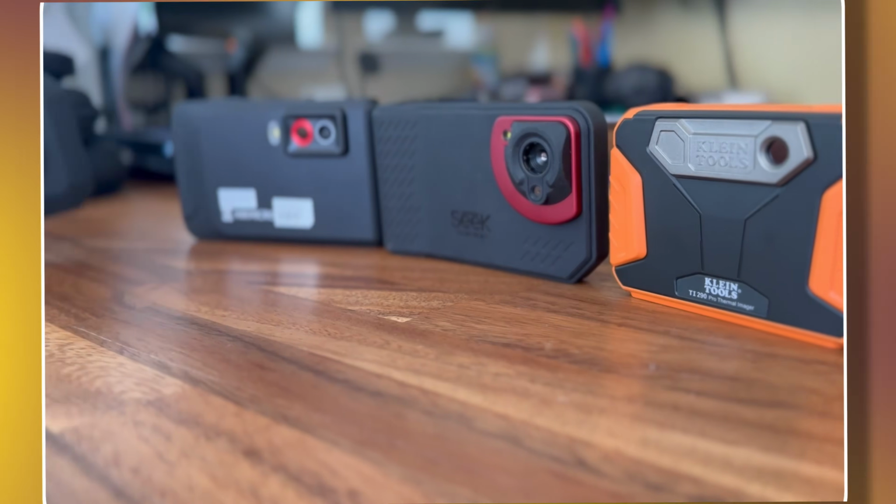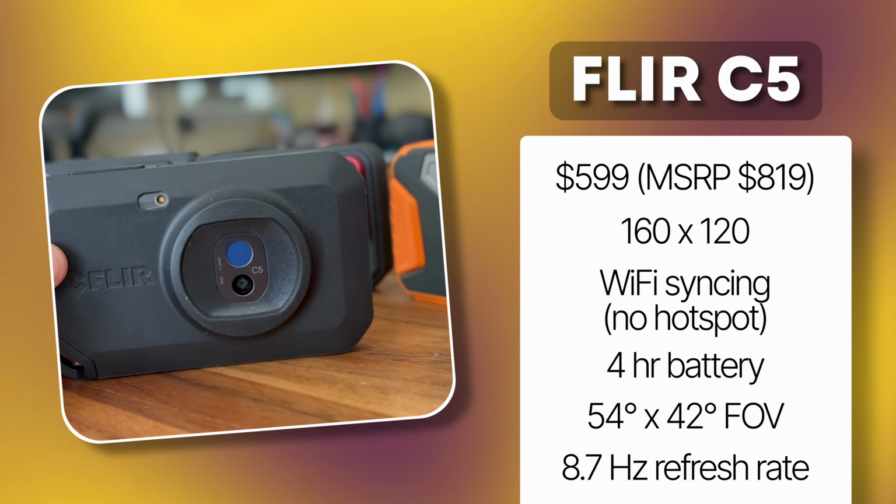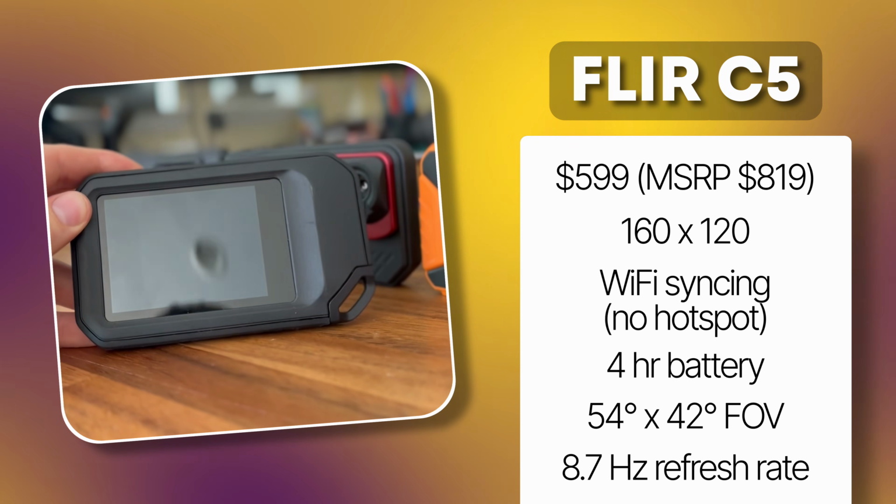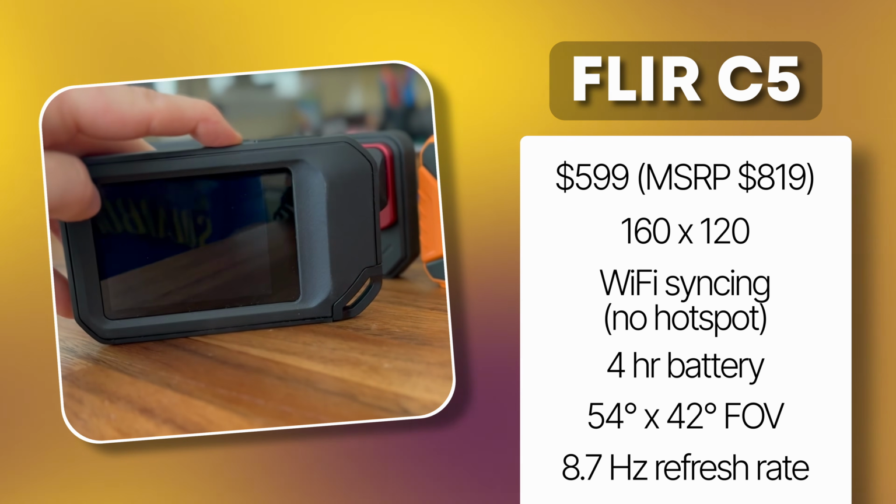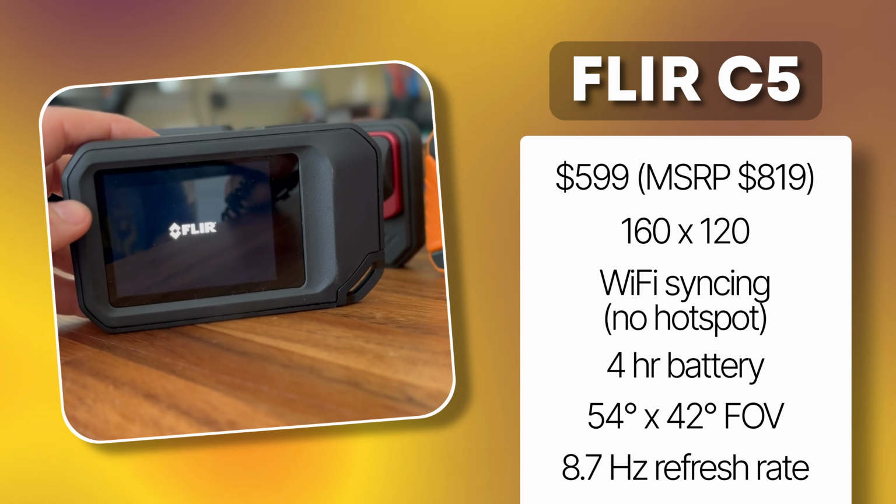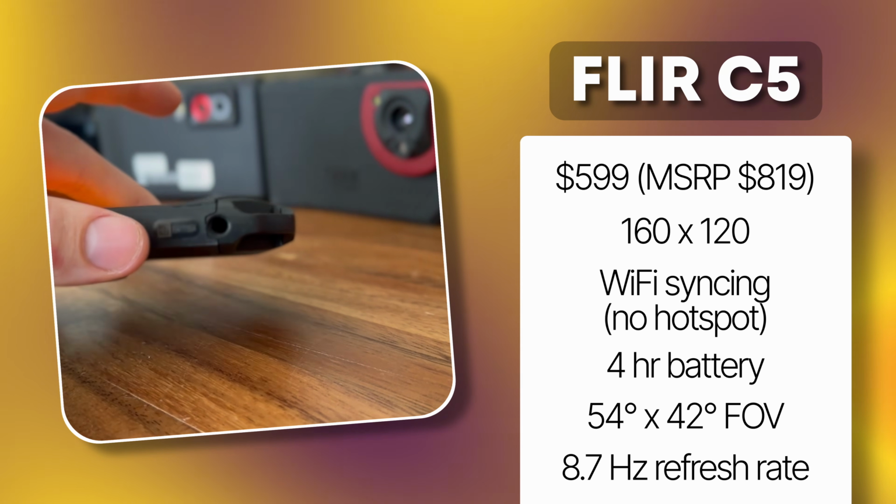So first, let's talk about specs. We're going to start off with the daddy brand of thermal cameras, which is FLIR and their FLIR C5. The MSRP on this thing is $819, but I think I found it for $600. The thermal resolution on this is 160 by 120, which is the lowest of all of the ones that I'm reviewing today. Just for context.